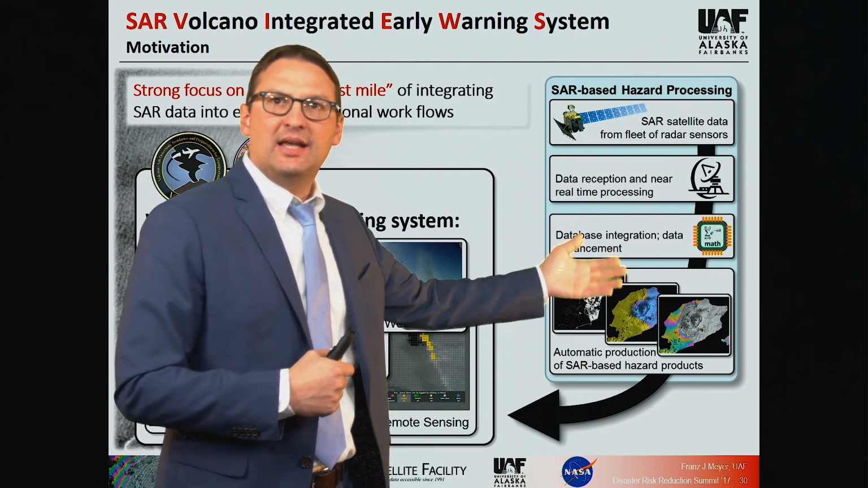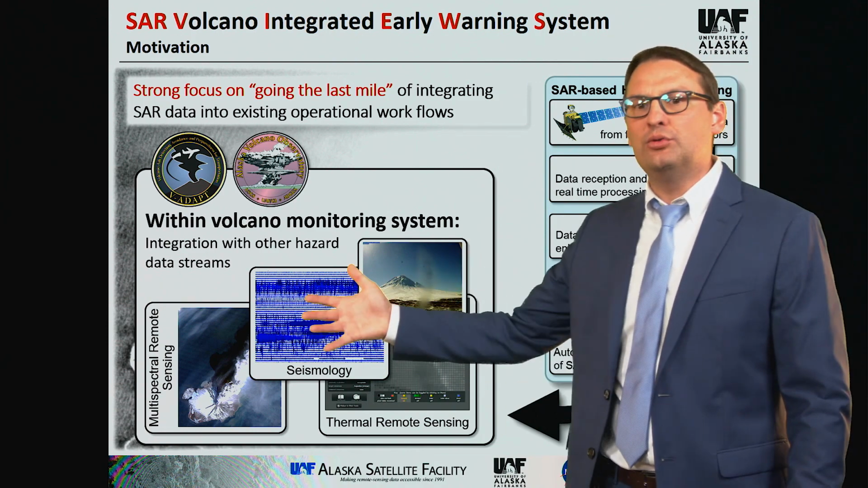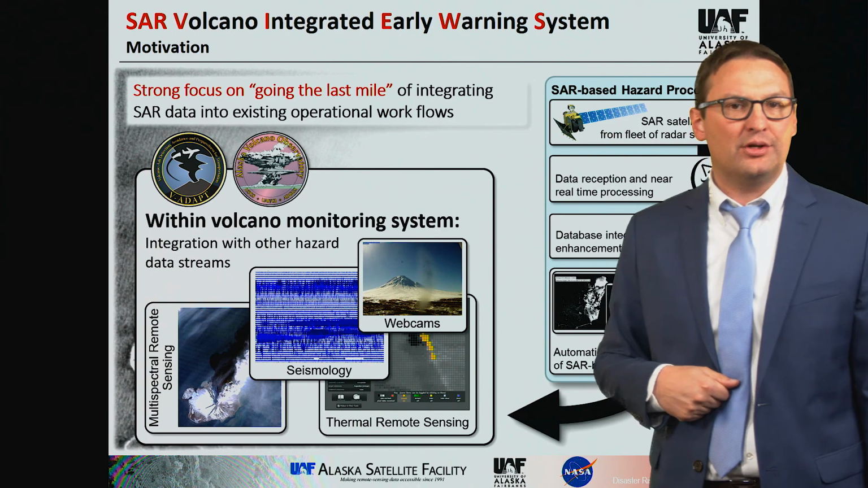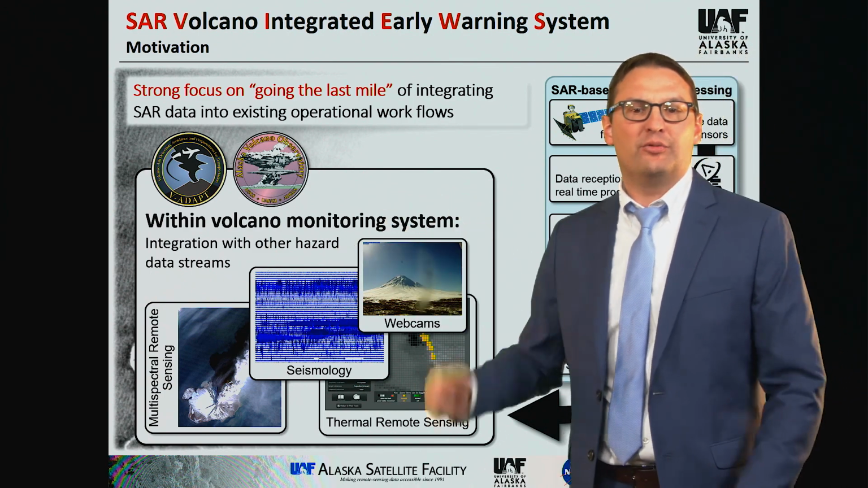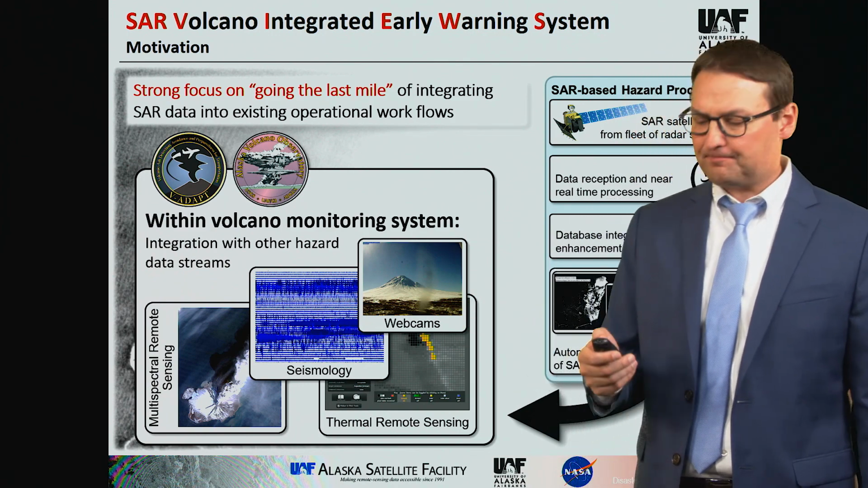And then take these hazard products and channel them. The idea was to channel them into operational systems. In this case, initially the plan was volcano monitoring systems. So we channeled them into the Alaska Volcano Observatory's monitoring systems for use.